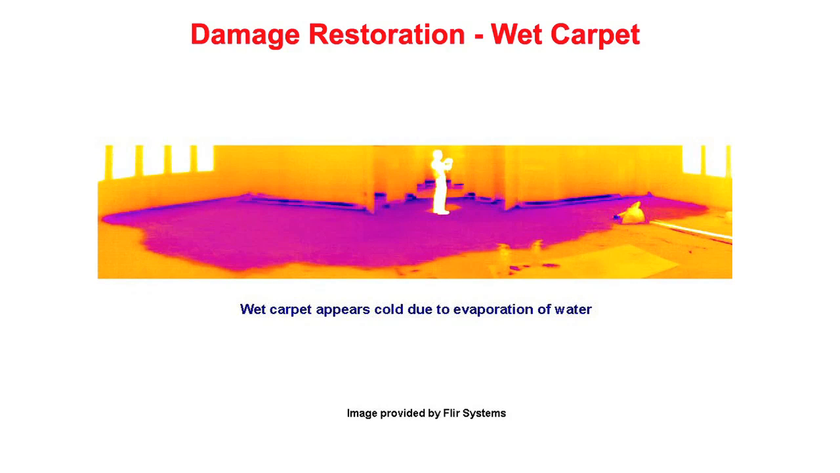Damage restoration, wet carpet. Thermal imaging may also be used for damage restoration to detect wet building materials. In this composite thermal image, we see a large cold area caused by water evaporating from a carpet. This office is being professionally cleaned and dried following a flood. The imager can also detect the presence of water in the vertical drywall near sections of wet carpet. Left untreated, moisture in the carpet or drywall can be conducive to mold growth within a very short period of time.